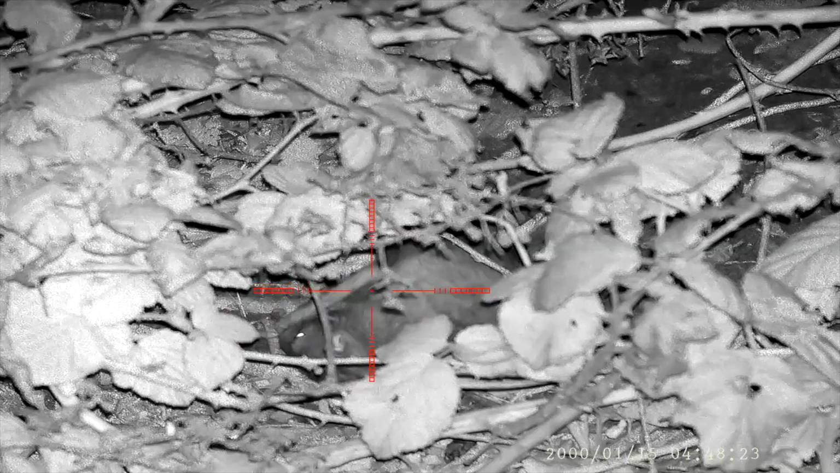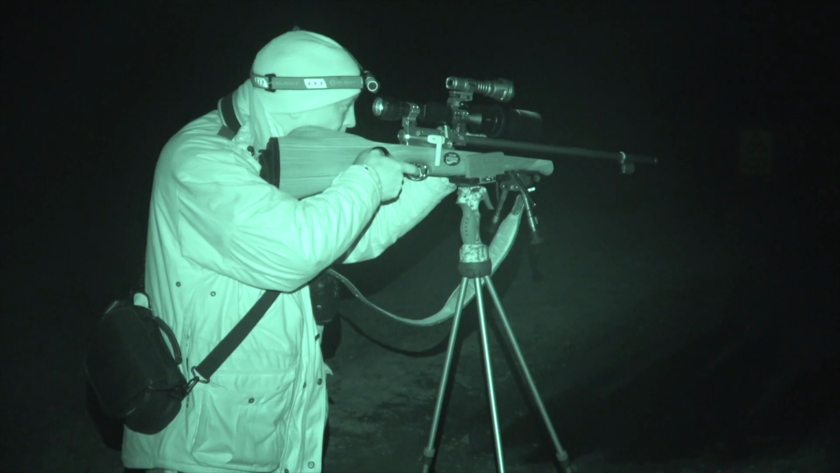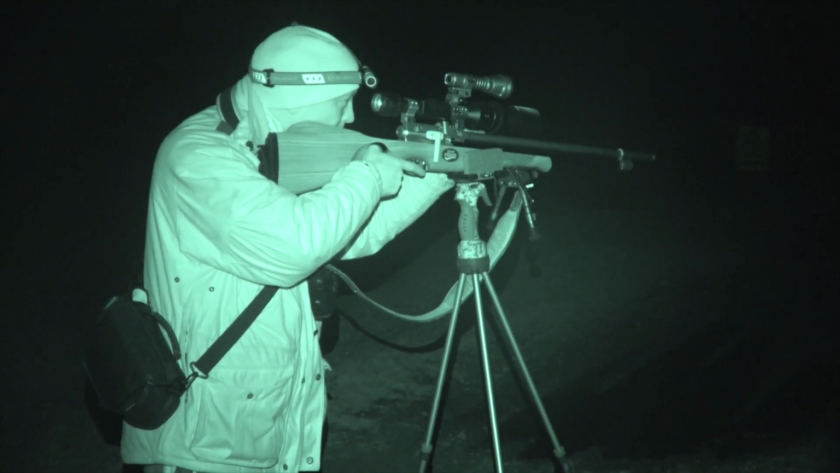Well, it certainly doesn't look like it's taken Dwayne too long to become accustomed to shooting the 510 and 008 combo. As I take out a scaly tail, I can barely see in all the brambles. However, using the thermal, I could see which direction it was facing so that I could take it out humanely.